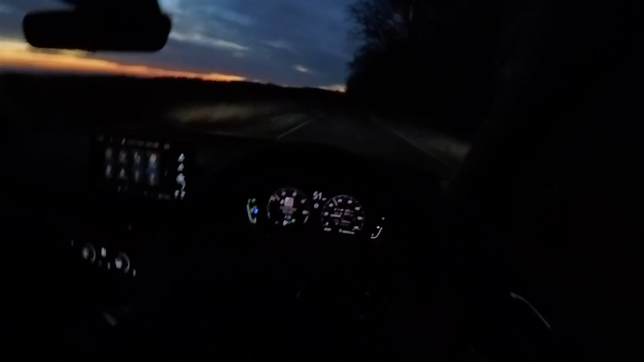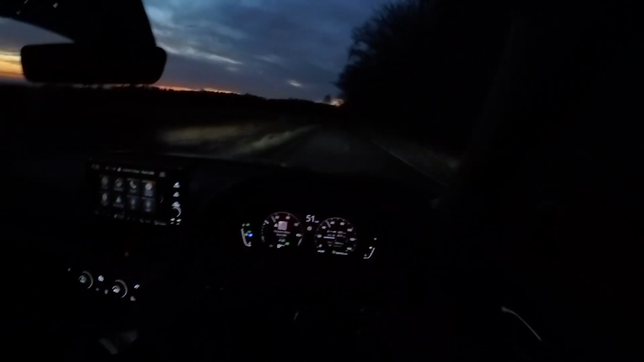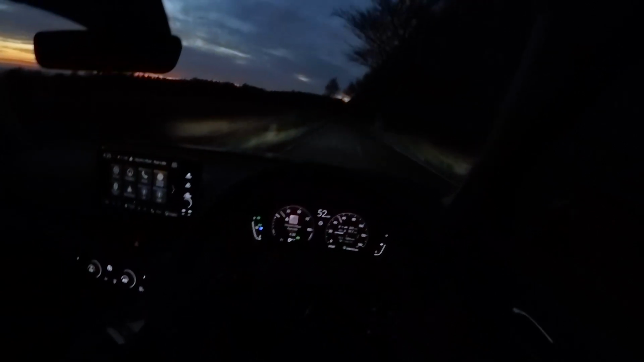Lighting up the road very nicely indeed, lovely and bright. Turns night into day. Right, I think that would do us. Right, lovely and bright.